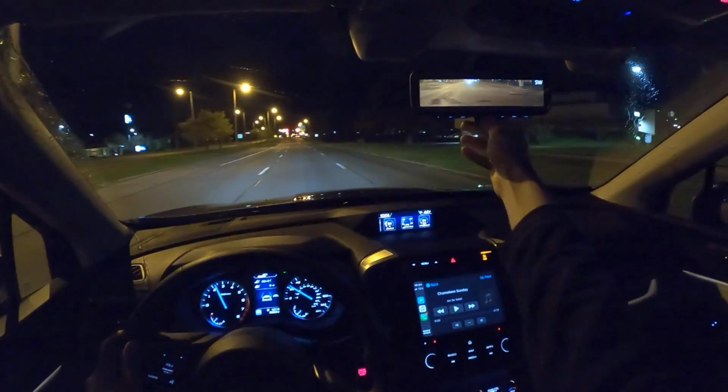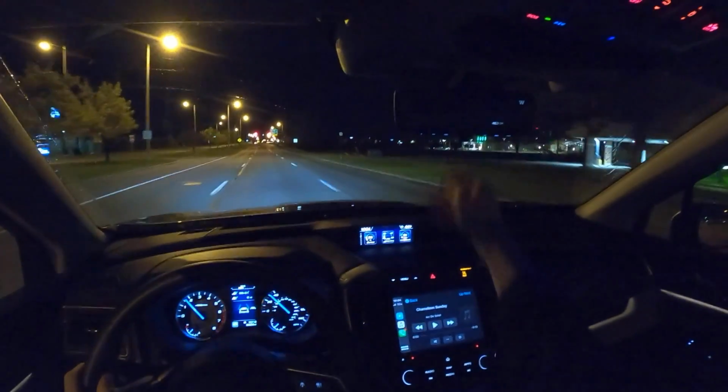You get a digital mirror here, so at night you can get a little bit better of a view behind you.